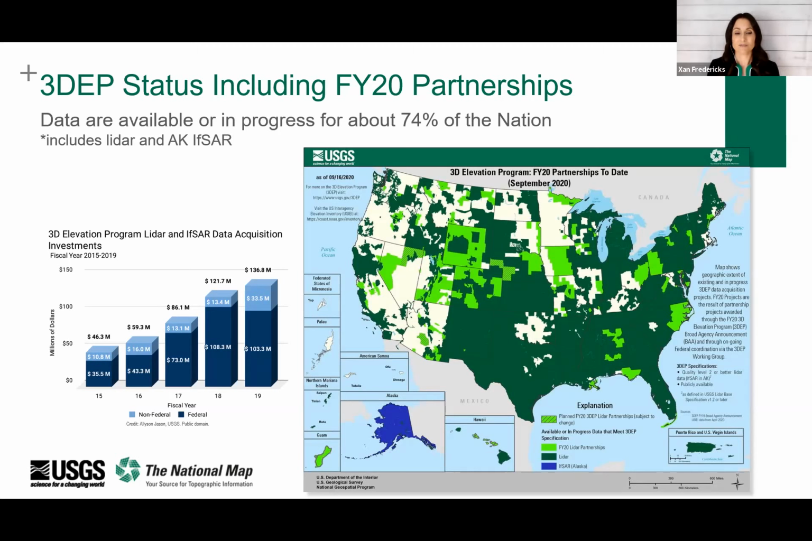This map shows the geographic extent of existing and in progress 3DEP data acquisition projects as of September 2020. And at that time, there were high resolution elevation data available or in progress for more than 74% of the nation.